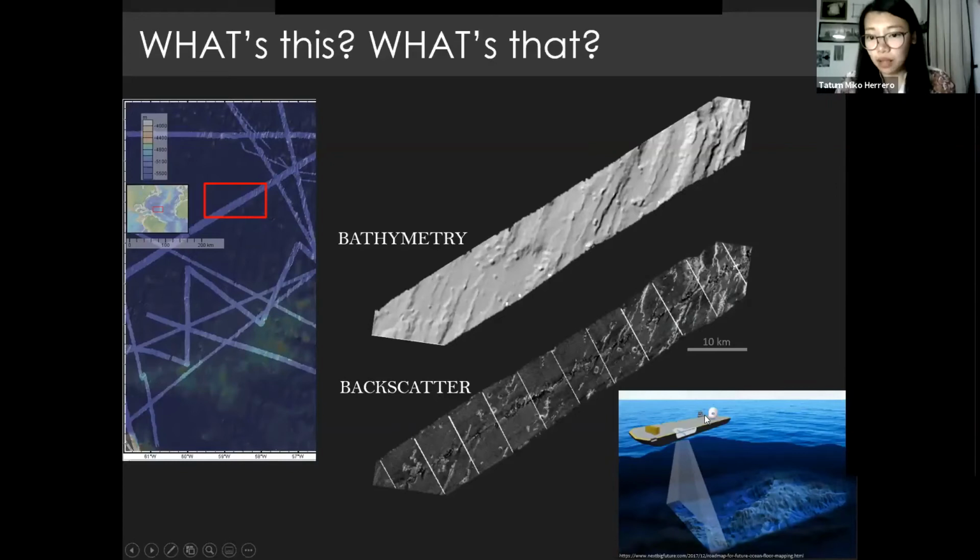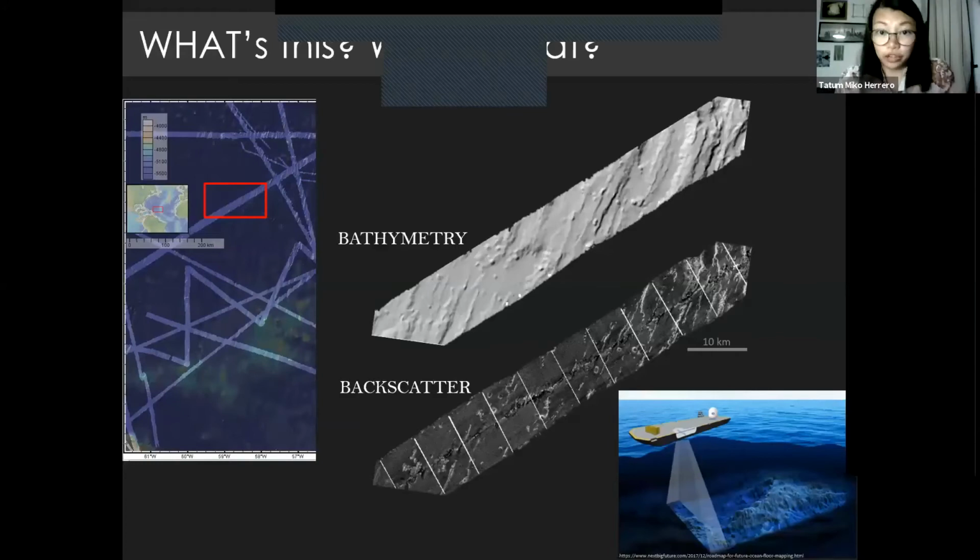And usually, high intensity sound would indicate hard rock, exposed rock. So along fault lines, along new volcanism, along mid-ocean ridges where you're creating new rock, it would all be high intensity signal or bright signal.